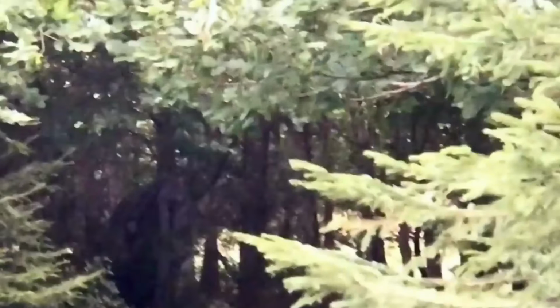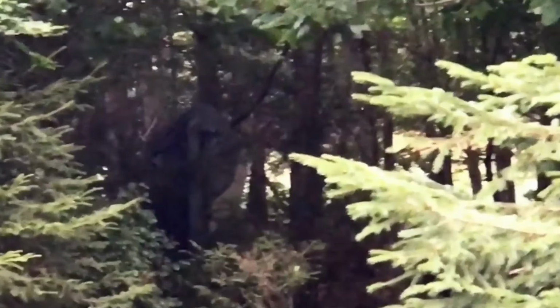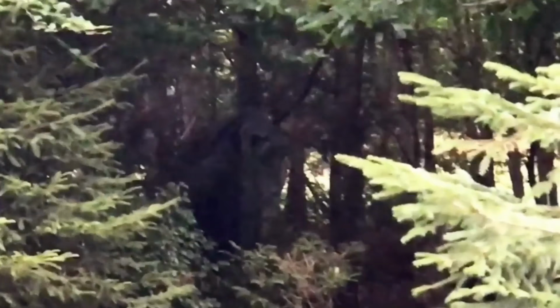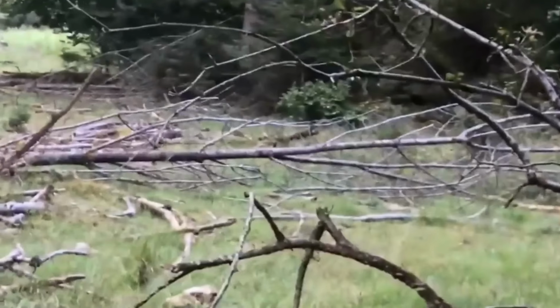As the camera pans toward the direction of the sounds, an unexplainable figure appears. The figure kind of emerges from the shadows. We can see that it's tall, broad-shouldered, seems to be covered in a matted type hair. My first thought is Bigfoot, but I can't seem to make out any discernible features. I can't tell if it's facing us or if we're looking at its back.